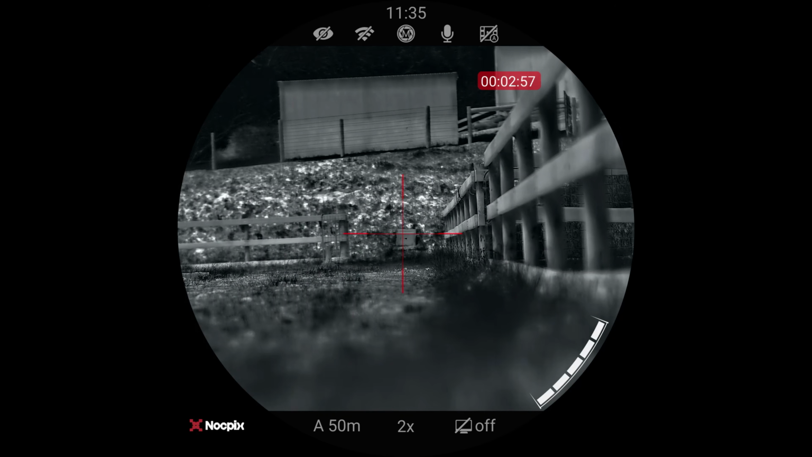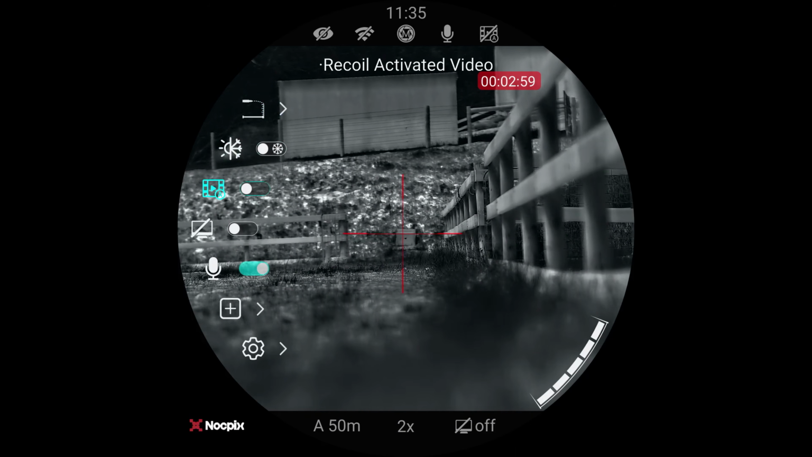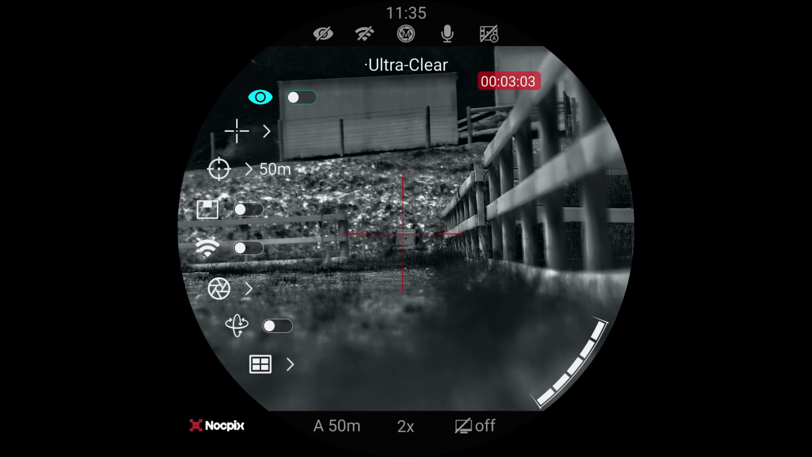Now let's go into the main menu, which is where you hold the button down. I was in this main menu before fiddling with some stuff, so I'm going to go back to the first page. First of all, we've got our ultra clear on or off. Ultra clear is fantastic again in inclement weather. Not my favorite thing to have on in good weather. It is quite a digital enhancement.